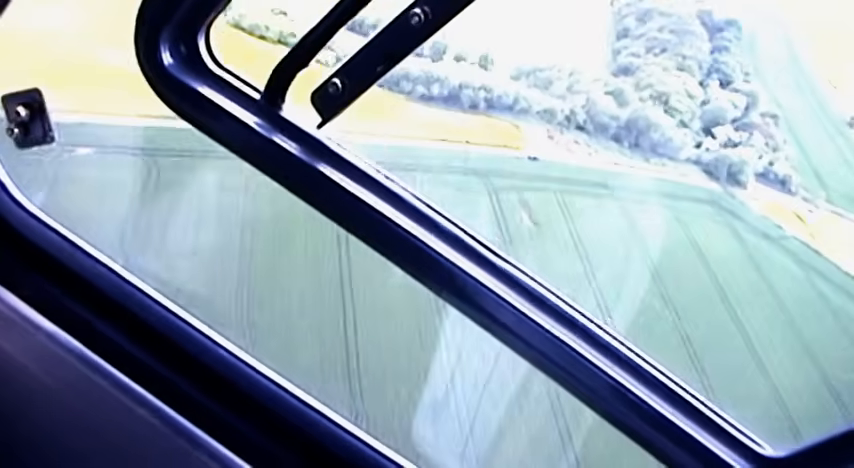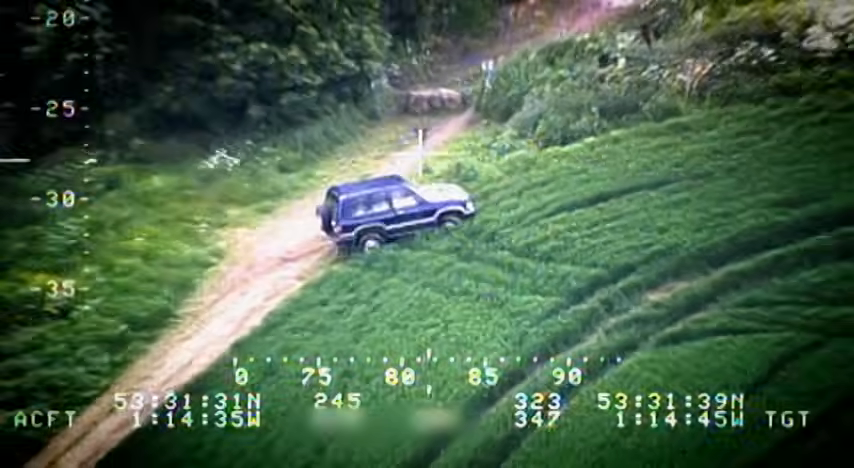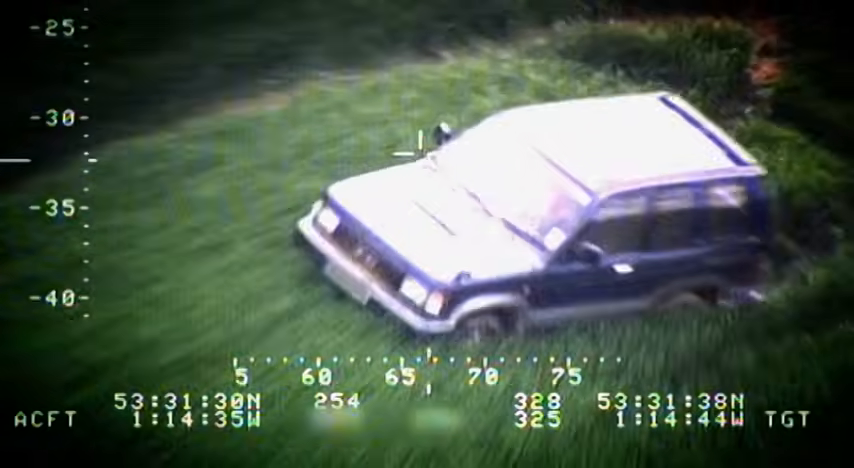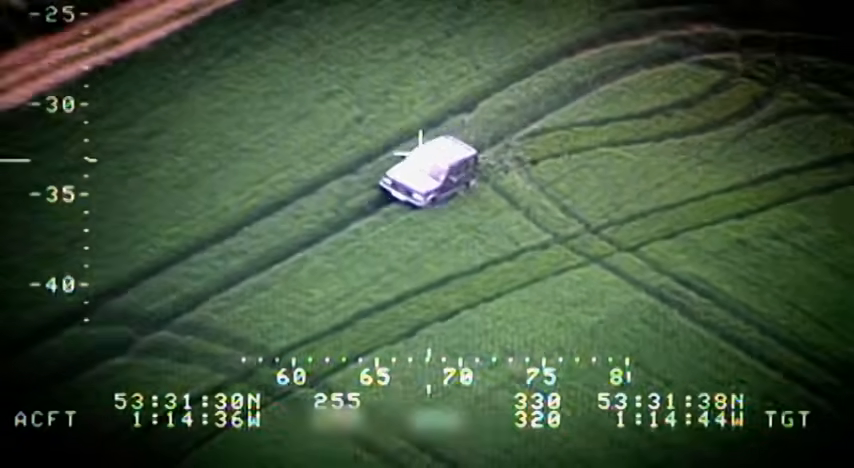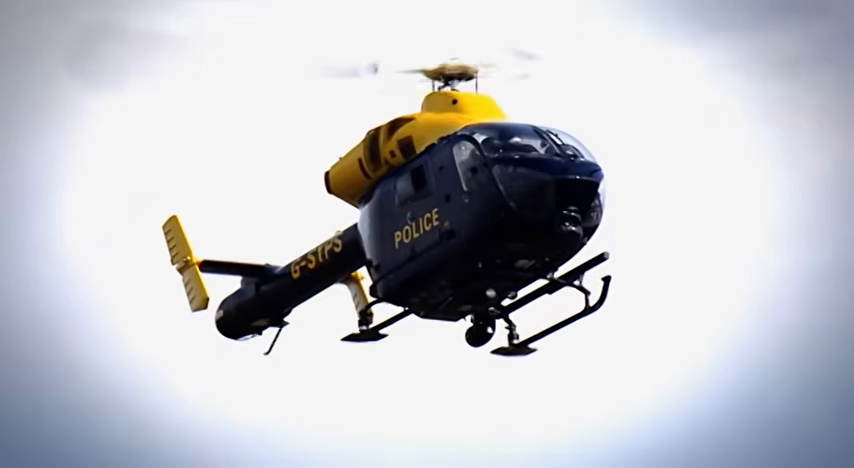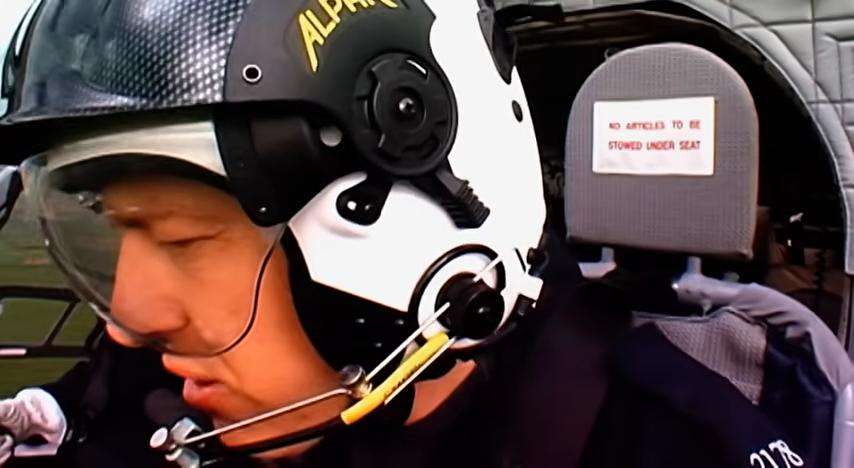However, I think he's going to try another way now. It's negative. He's going on to another track. And he's found that he's blocked again by these boulders. He's basically driving around the field at the moment, trying to think of his next move. And his next move is not what the crew expect. He's making a phone call.